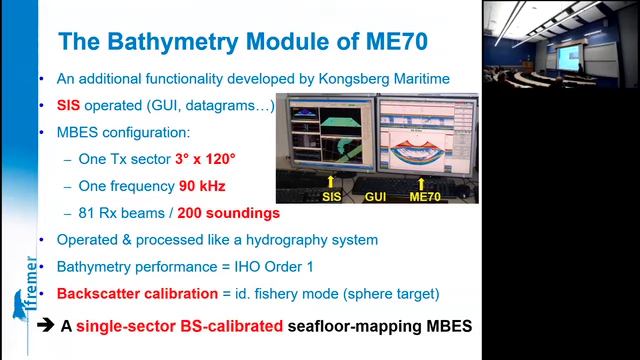So we had it evolve by buying from Kongsberg Maritime, the bathymetry company in Kongsberg, a specific module or option which adapts to the fisheries ME70 and makes it possible to use this ME70 like a bathymetry system, using the same operating system, SIS, with actually quite modest performance as a survey multi-beam.